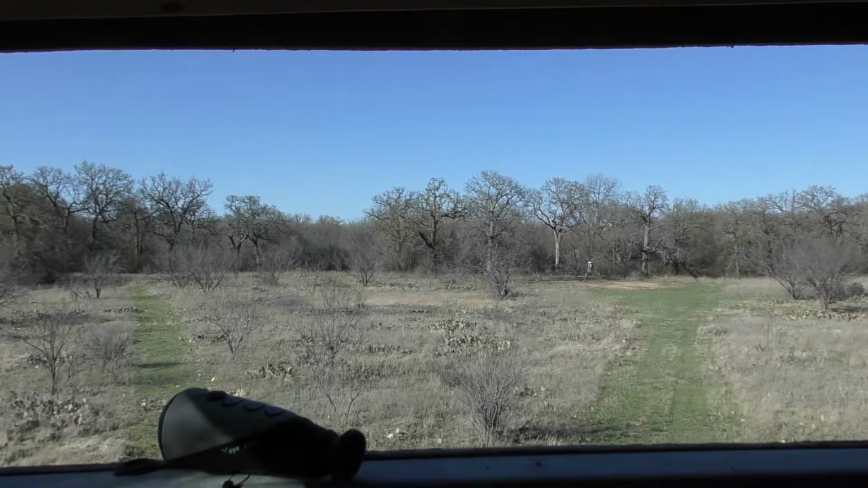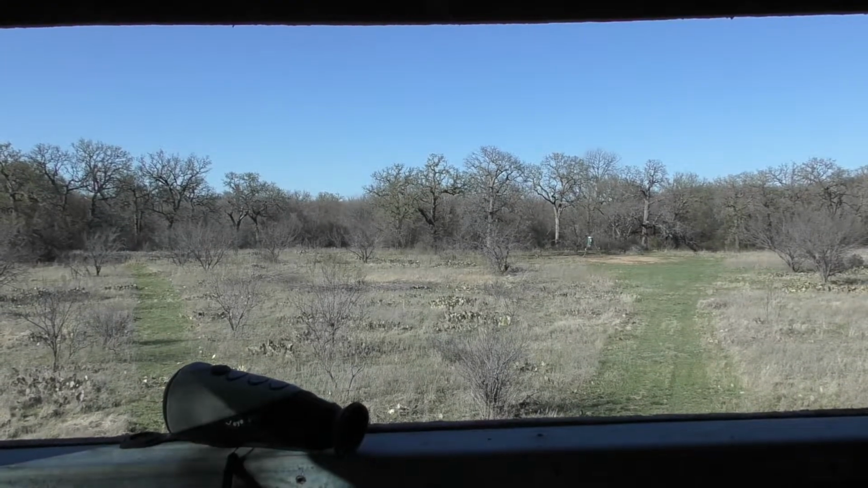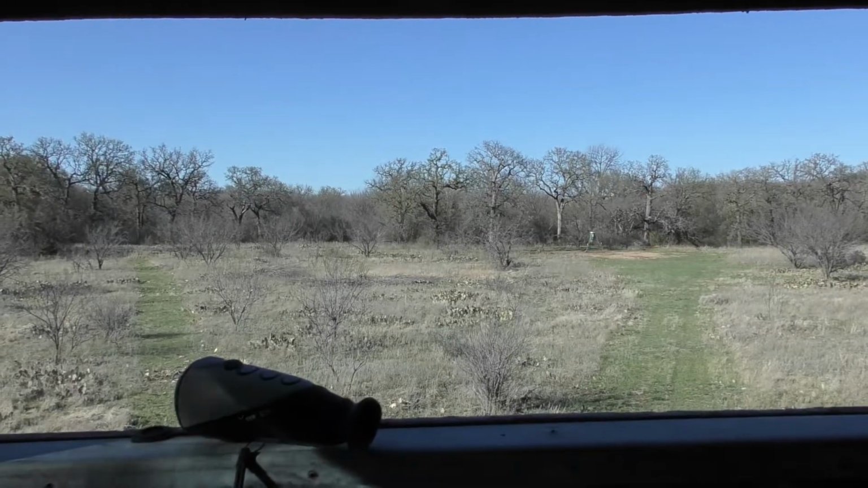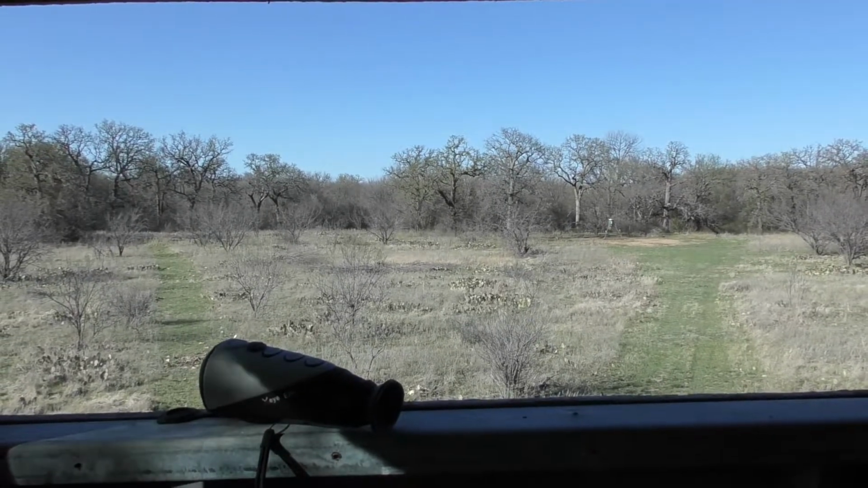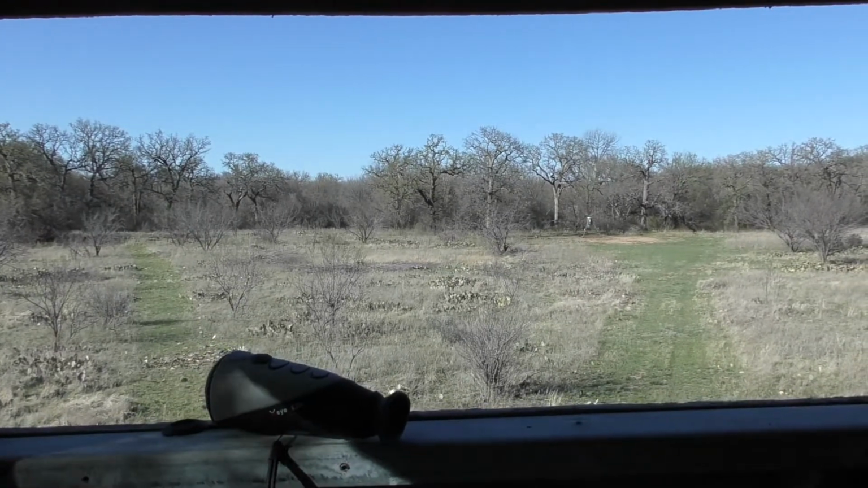Alright, so I'm in a hunting blind. This represents the first test for the E2N monocular. I hope to use it to identify hogs that come into this field. I'll be hunting over some bait sites.